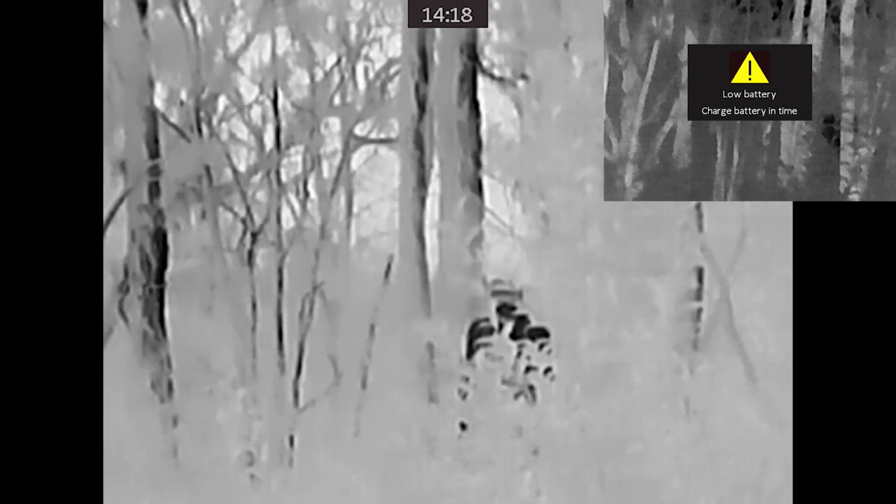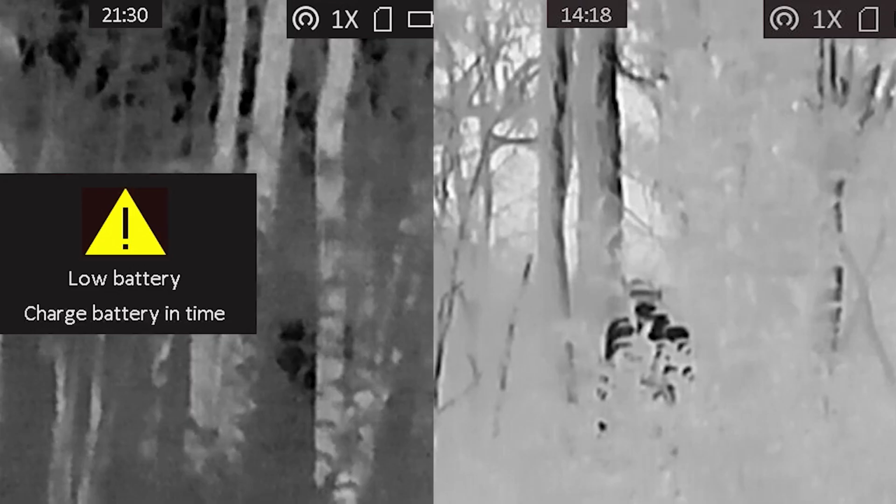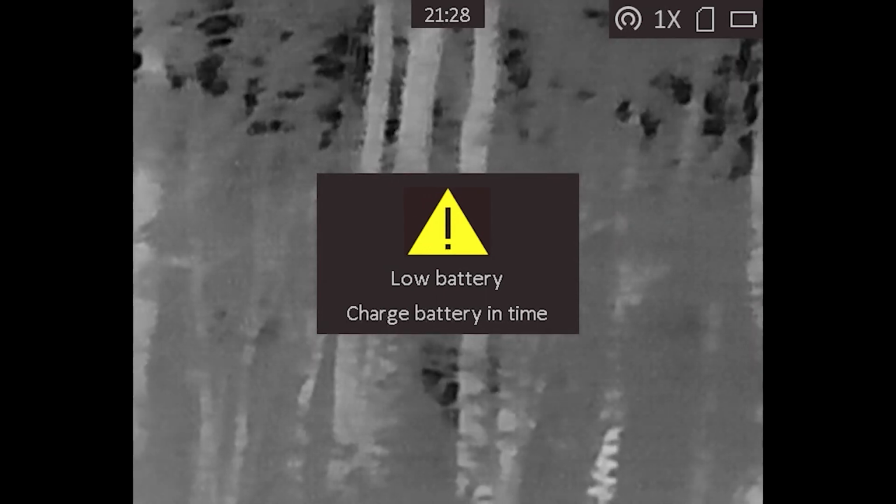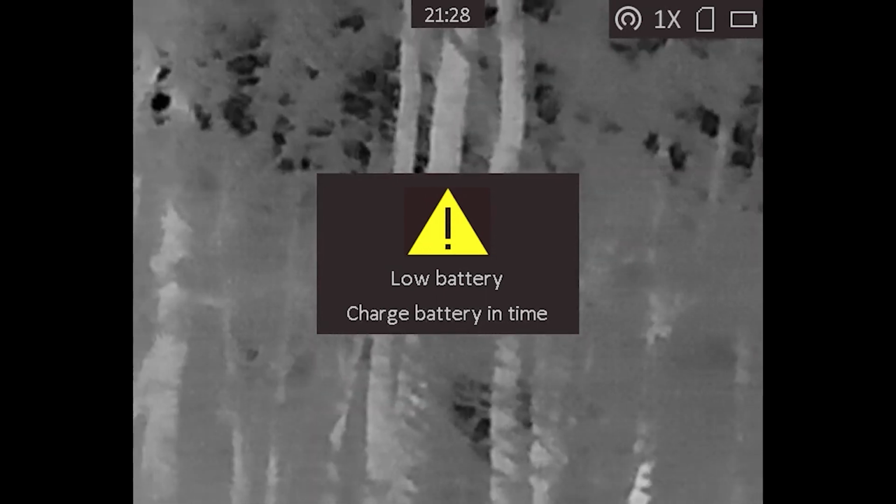So it's still going through the screenshots there for you, but this last section I've got a bit of the thermal footage and slowed it right down for you, just so you can have a better look at it. You might be able to see it move a little bit. But like I was saying, I just couldn't believe how close this creature was.